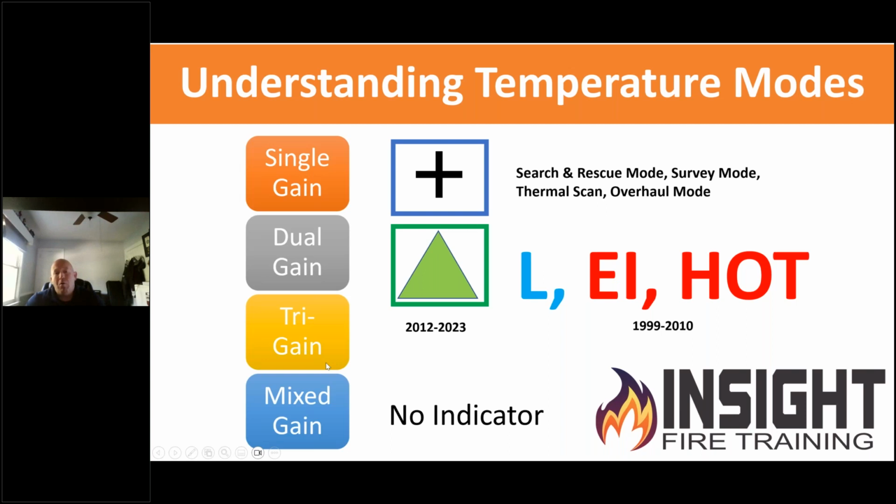And this is how standard cameras have worked up to this point. There are cameras on the market that are single gain, which is basically high sensitivity only. Those are typically your low temperature models. As far as you might see it in a FLIR and search and rescue mode, you might see it in Seek has it in their survey mode. You can see it in thermal scan and Draeger. You can see it in a lot of different models. Those are typically low temperature environment investigative modes, overhaul mode and Argus. But the majority of them fall into what we call dual gain, high and low sensitivity.